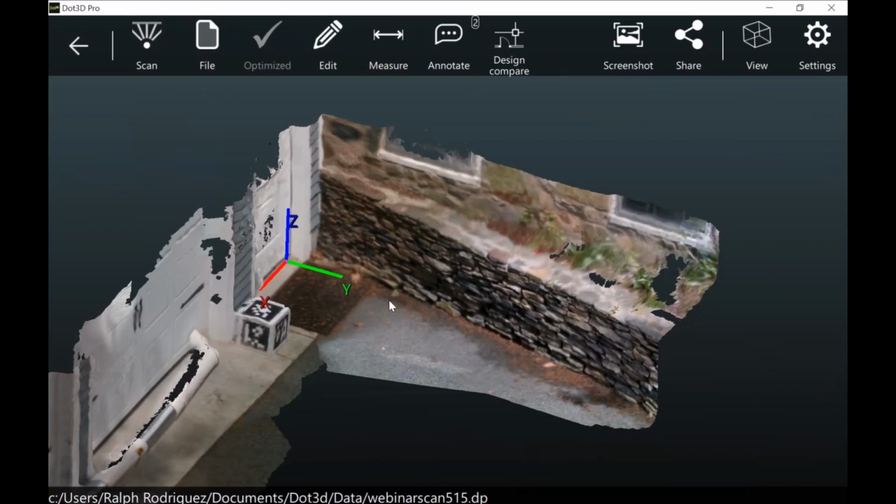And that covers a brief and rapid overview of some of the functionality here in Dot3D, as well as a live scan outdoors on a sunny day, which is the most exciting addition to our lineup of products. With that, I'm going to pull up the questions.